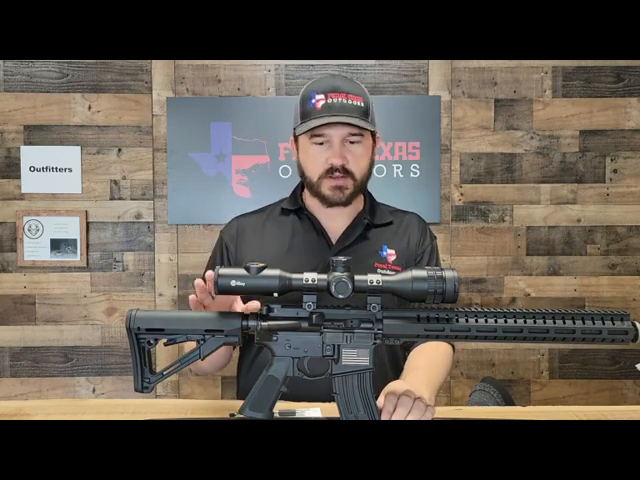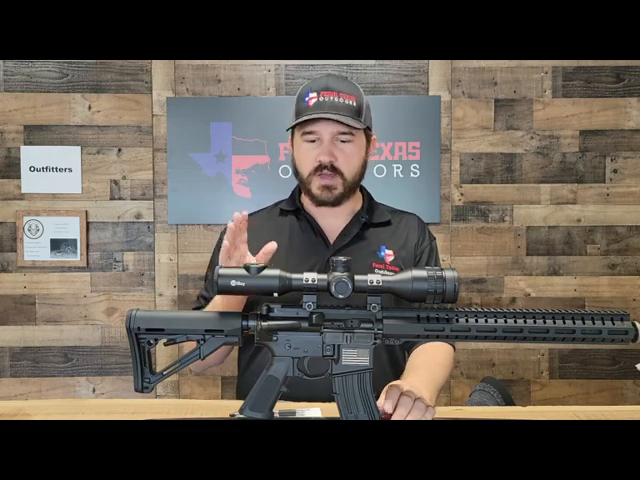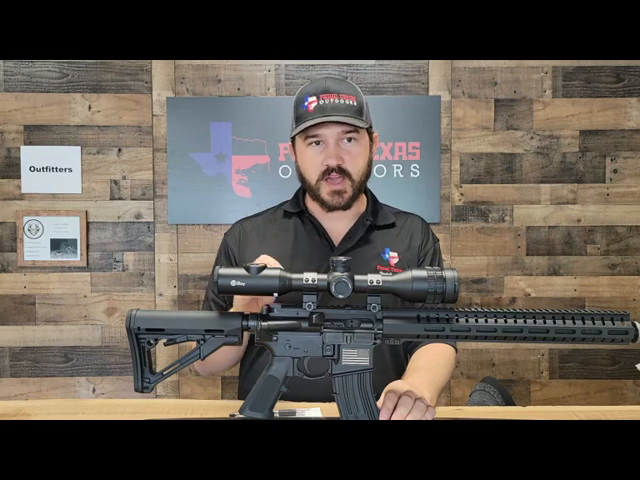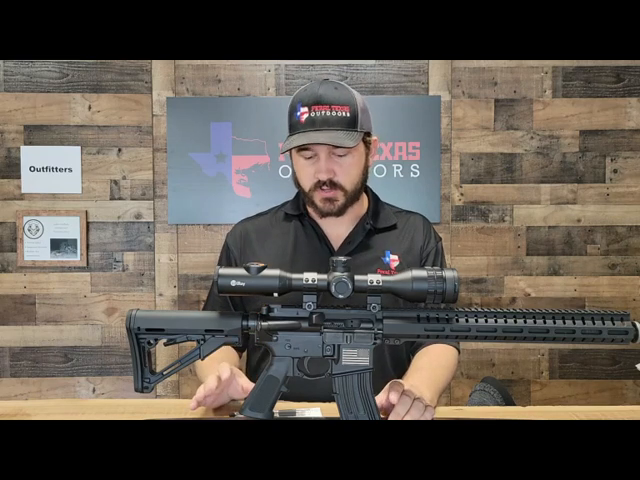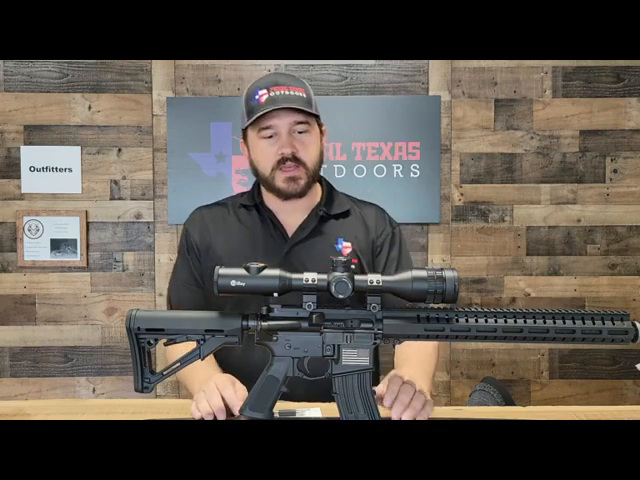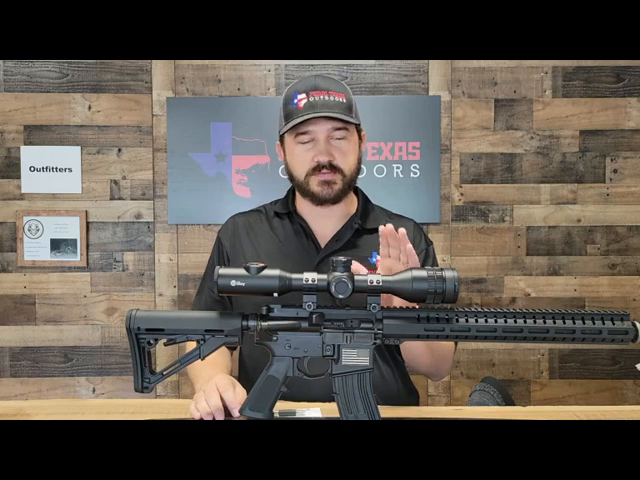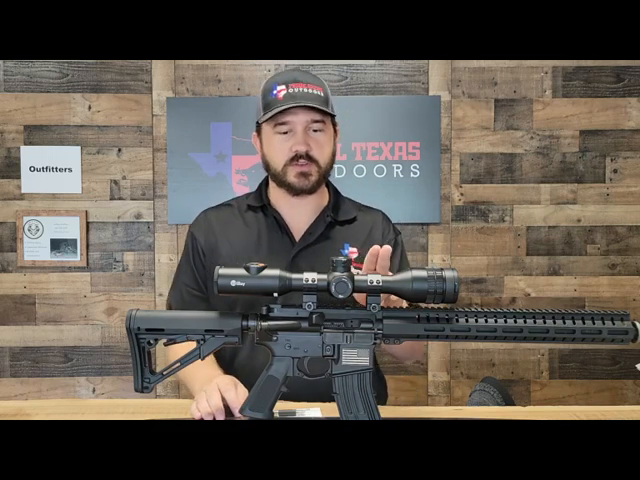And with this Bolt product, we're going to go over a lot of the specs, which we just kind of went over here, but we're going to be getting more in depth about some of the other features that you get here with the Bolt unit. One, 3x base magnification. Now, you can digitally zoom all the way up to 12x. I will tell you something that's very unique that no other scope out there is doing right now.